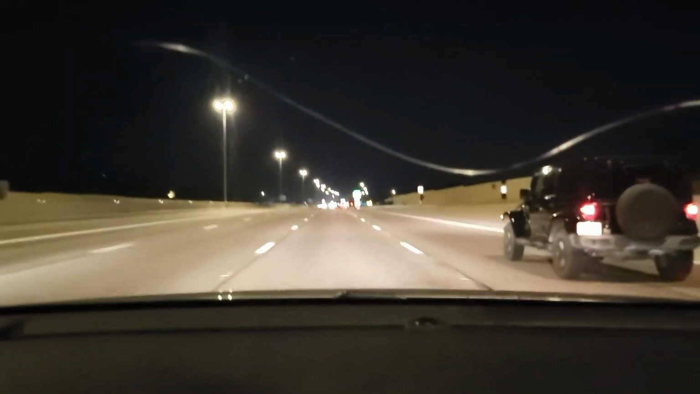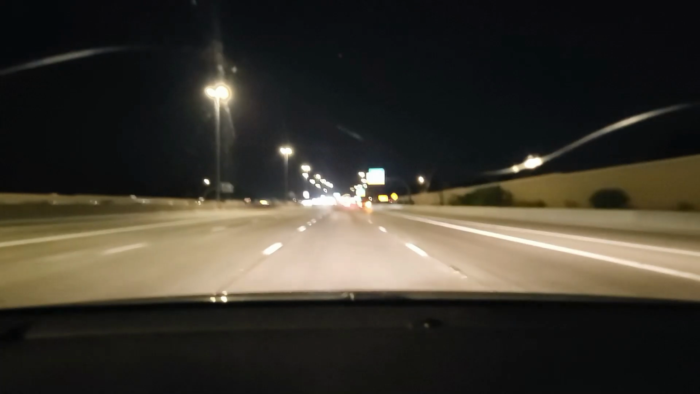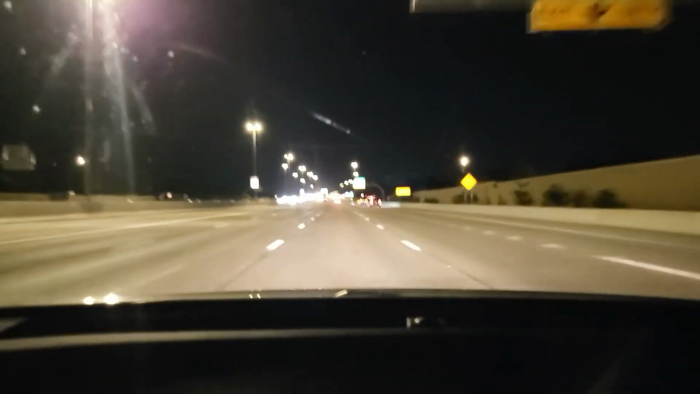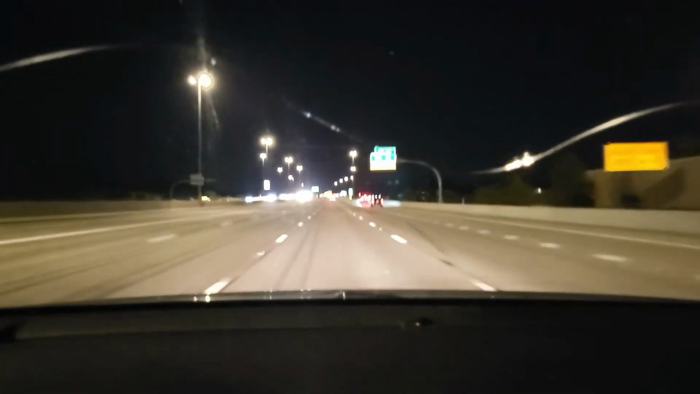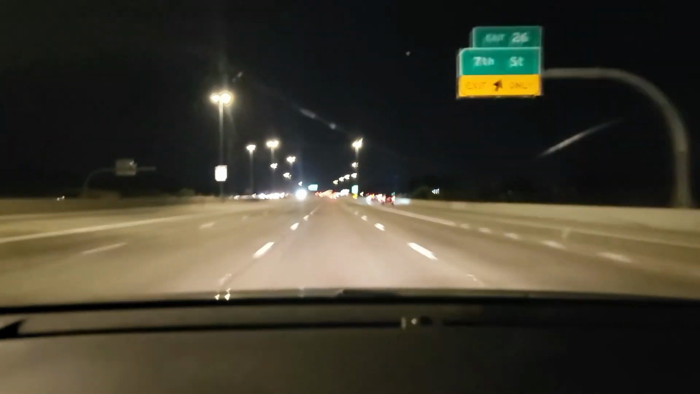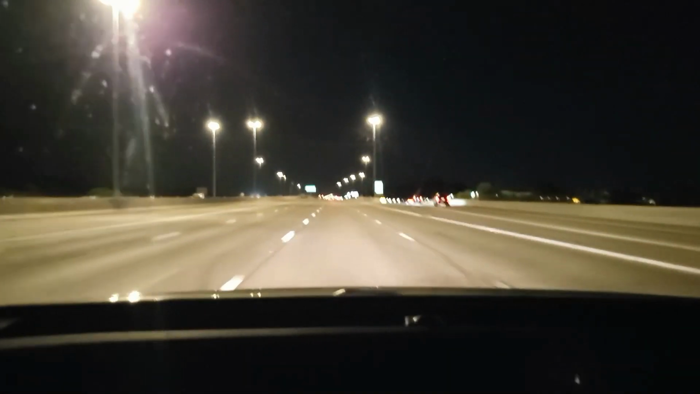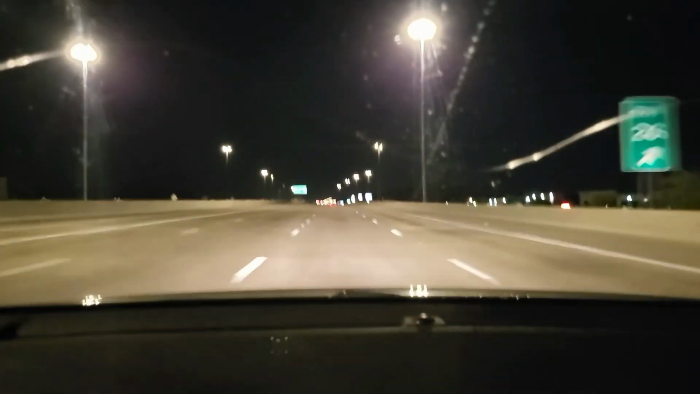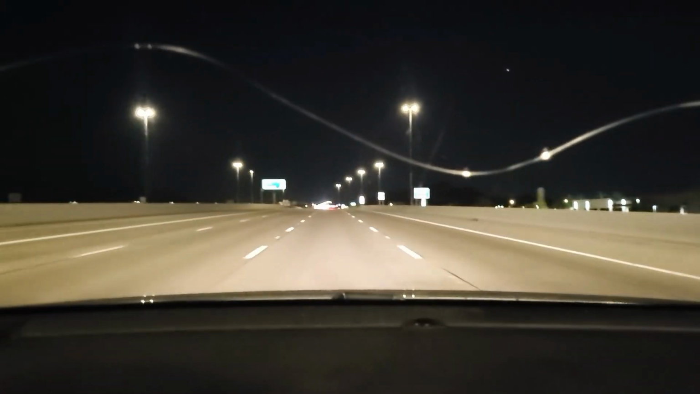Now we're on Loop 101 East, which will turn into Loop 101 South, because it's a loop. Well, it's a big U. It starts off on the I-10 and like 99th Avenue, goes up through Peoria, North Phoenix, which we're in right now.